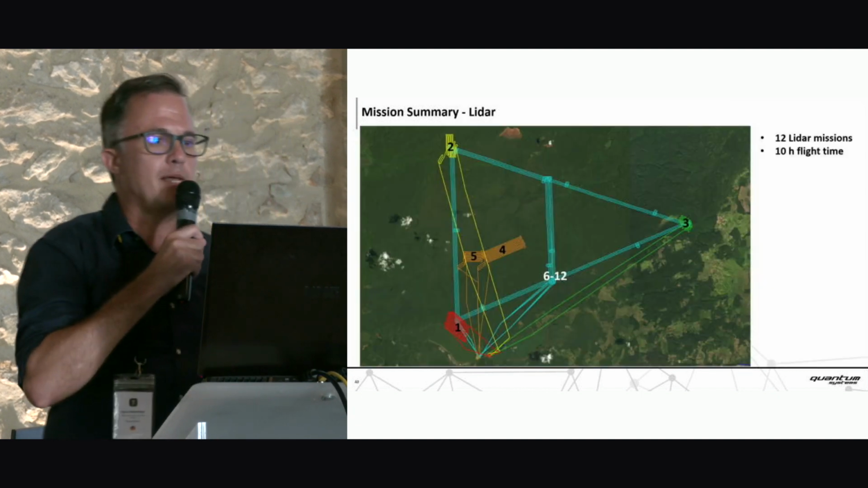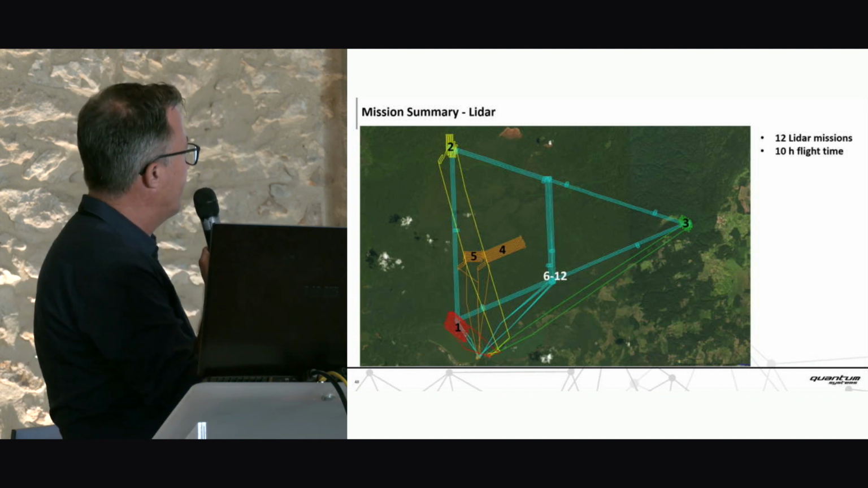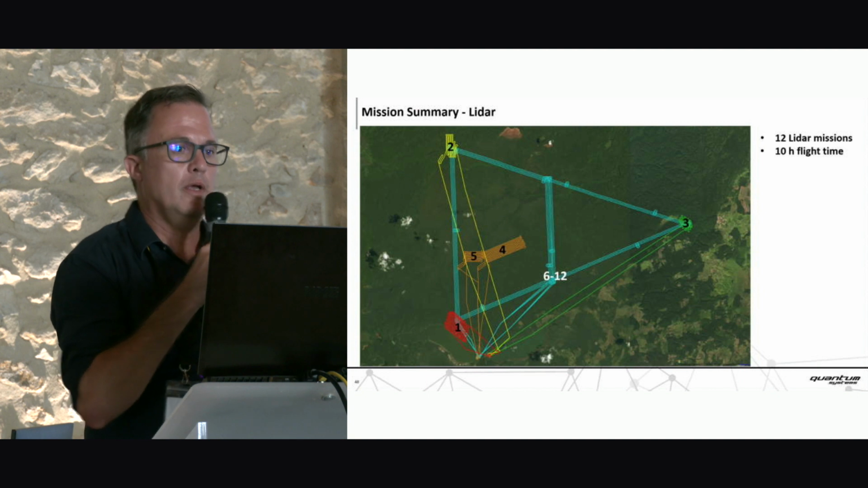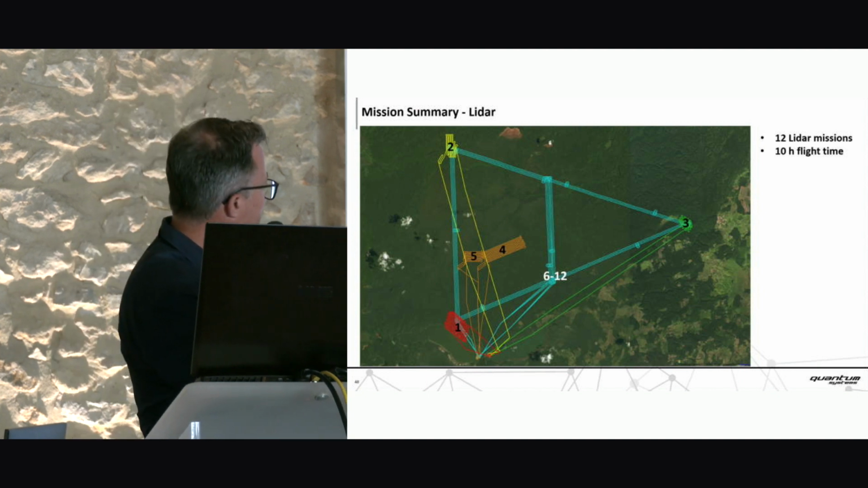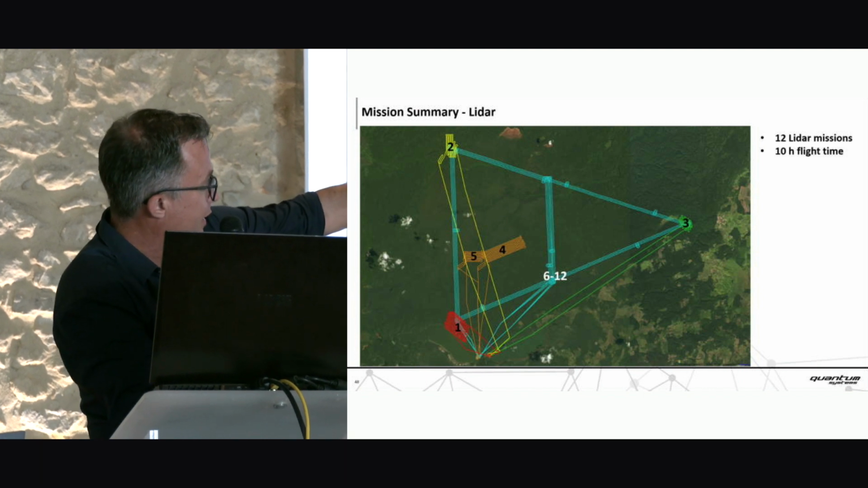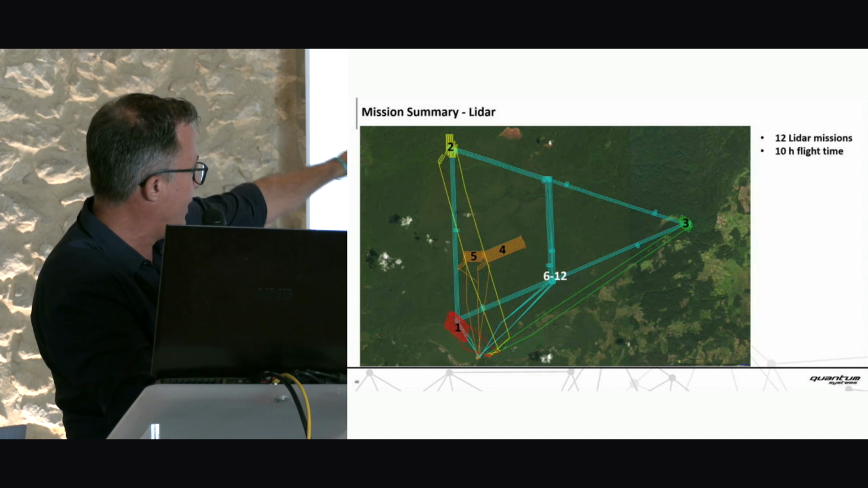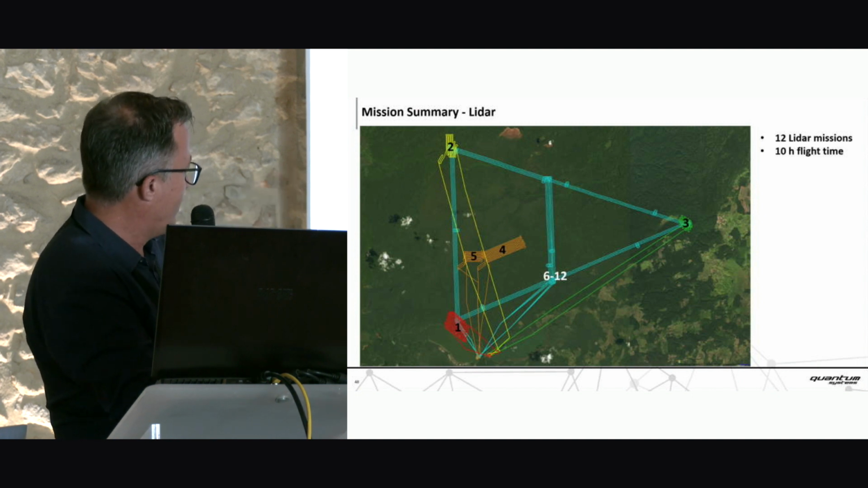So now let's look at the mission summary for the LiDAR flights. We see the flight paths for 12 flights here. This is the Yaksha flight in red. We have the Nakum in yellow. We have the area flight for Naranjo in green. And then we have 2 more flights for an area called Posamaya in the middle, which was a special request from the